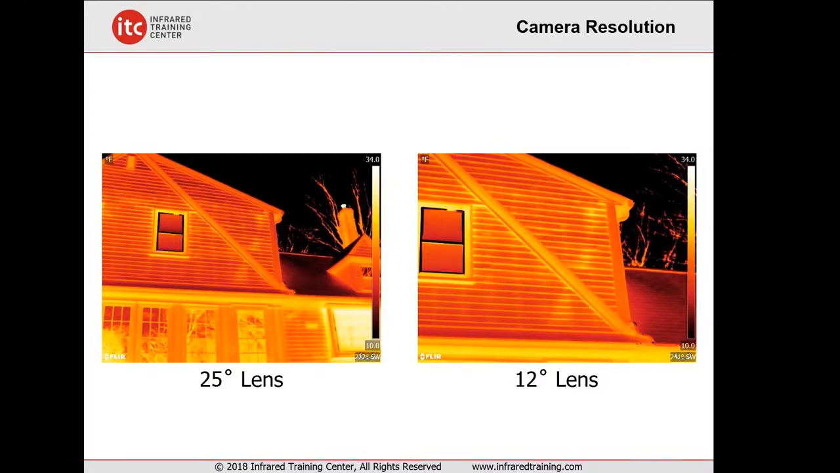So this is the shot of the side of my house here in New Hampshire. Got some insulation related issues. This was taken last winter. Cold weather conditions. Looking up here at this shed dormer on the left with a 25-degree lens, on the right with a 12-degree lens. Both of these images were taken with a T640 thermal imager. So it's a 640 by 480. And what I want to do is capture more detail.